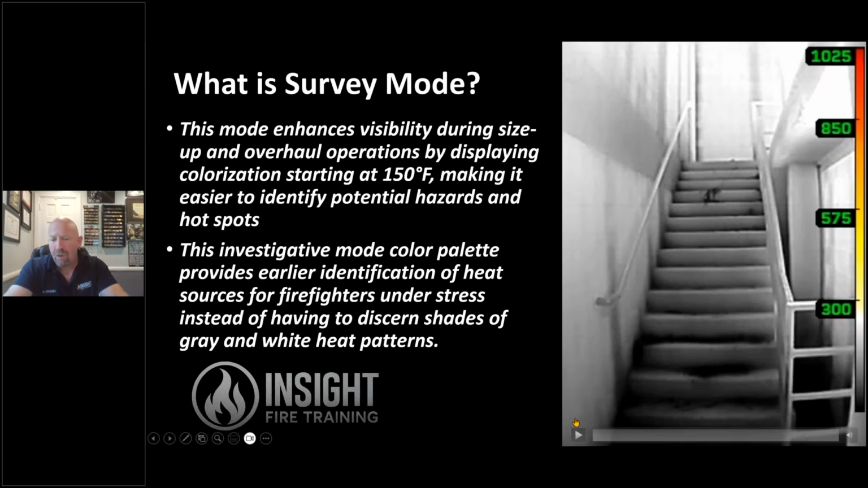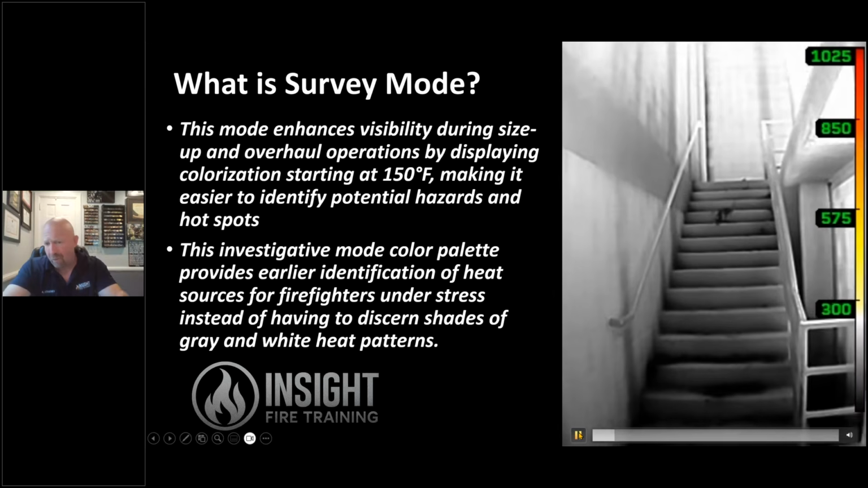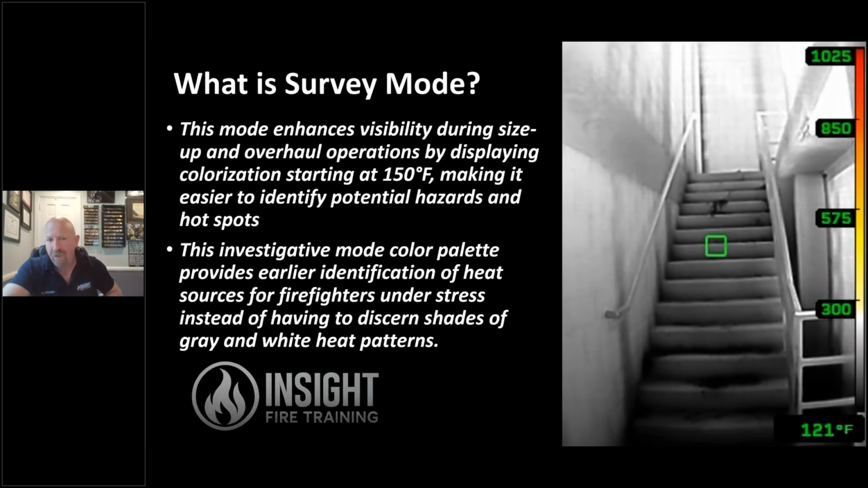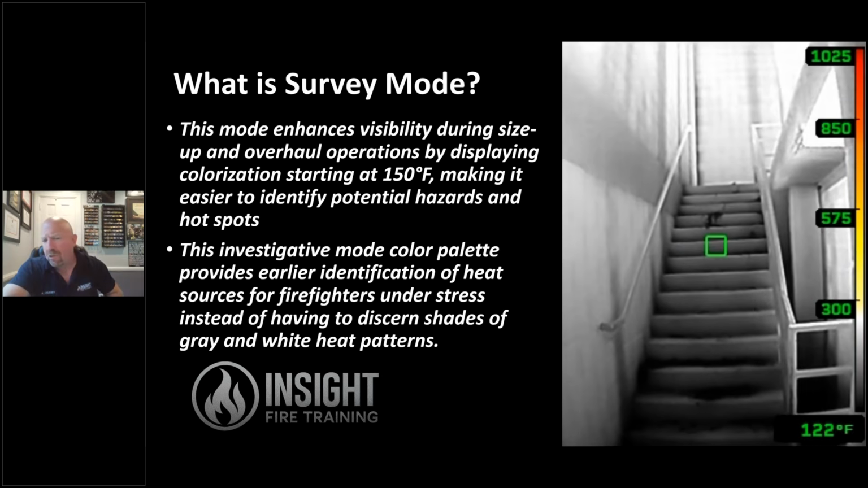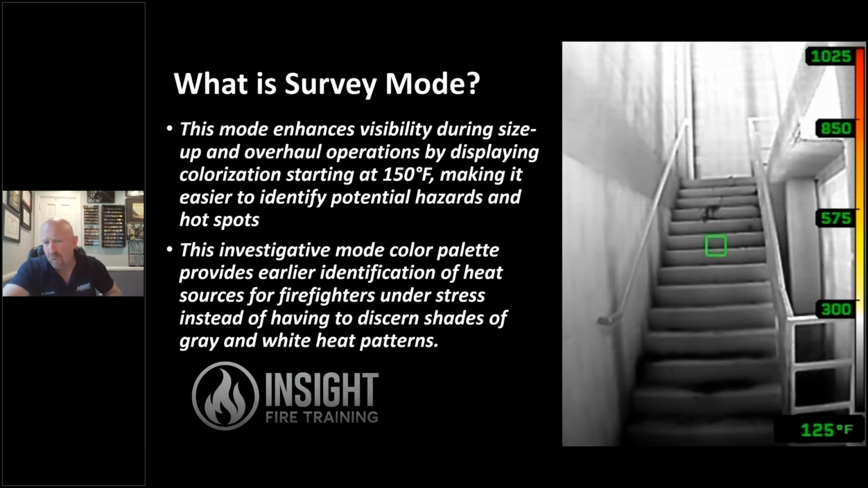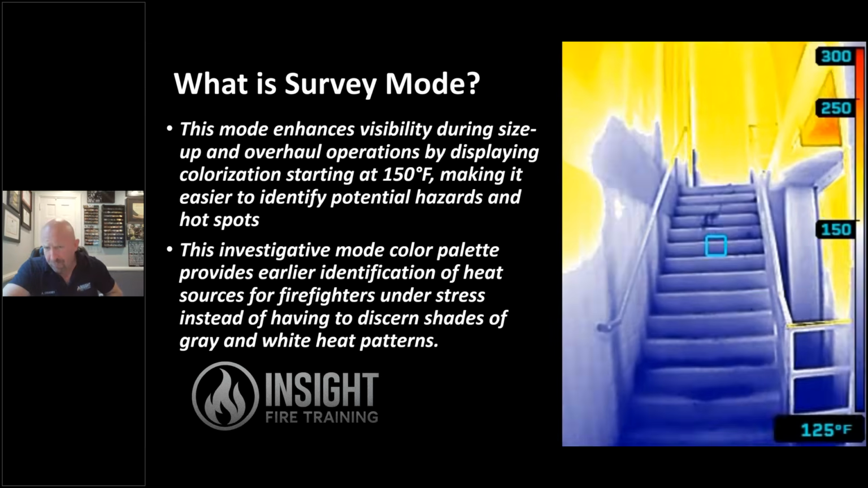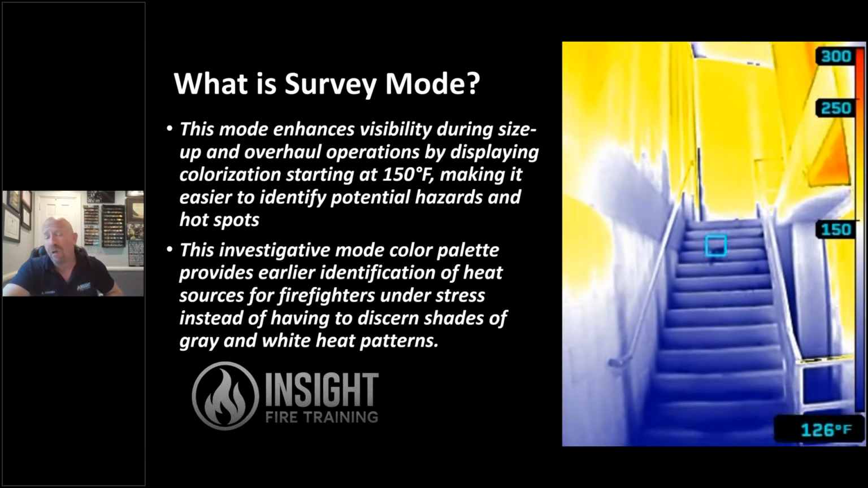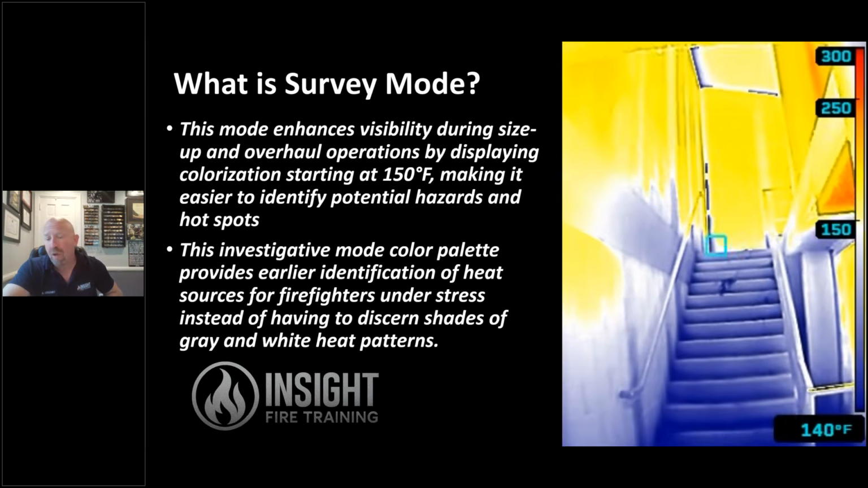The value of an investigative color palette is pretty evident in this little video here with a Fire Pro 300 looking up the stairs. We see convection currents, but it's hard to discern shades of white and gray and see which one is more thermally severe, where in survey mode, we think twice about what's going on upstairs. This changes our mind about a lot of things.